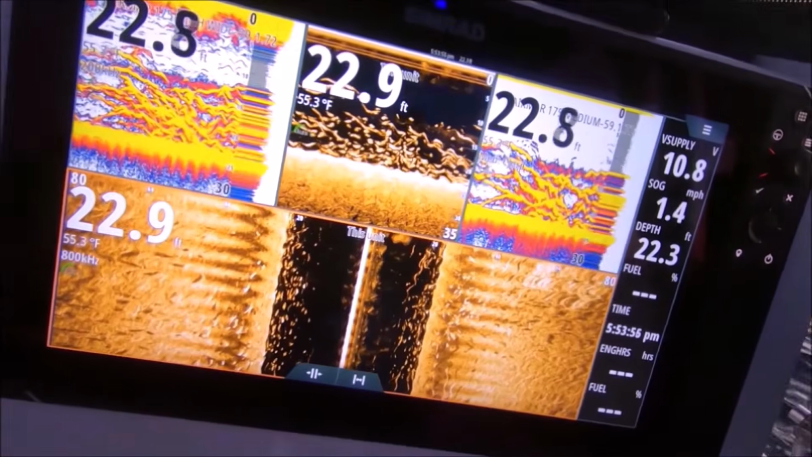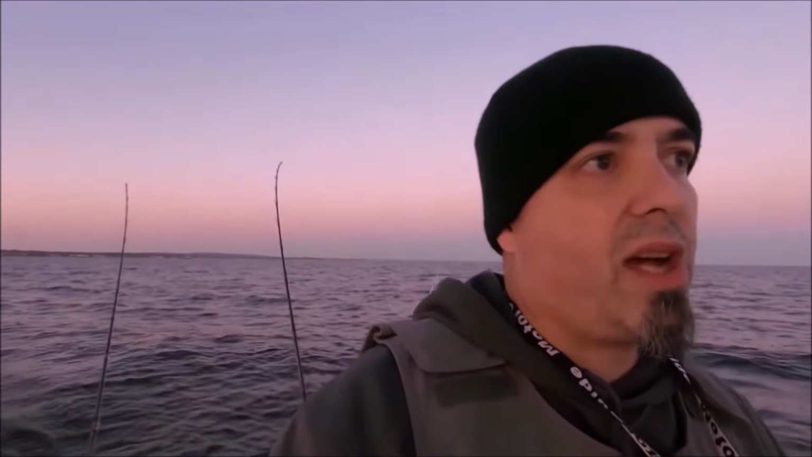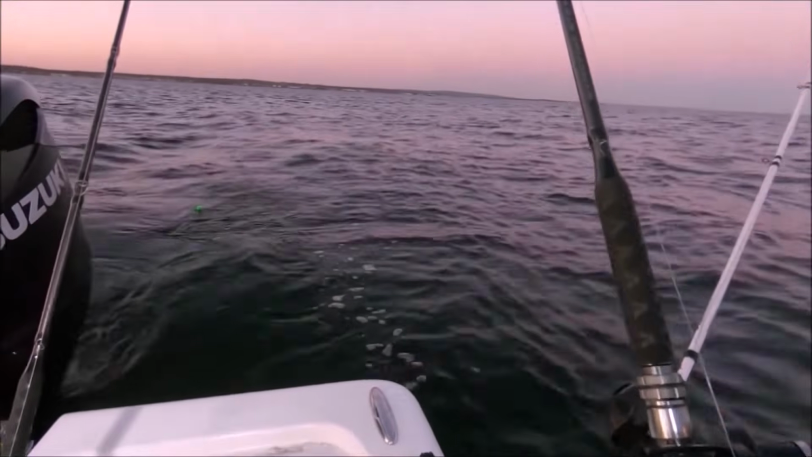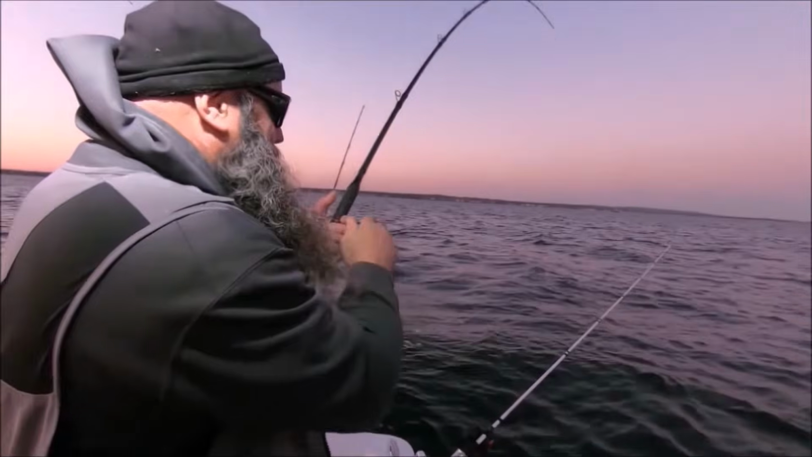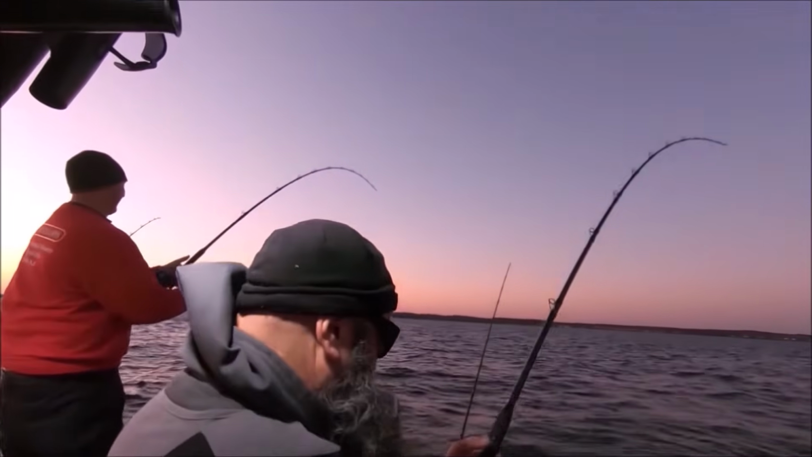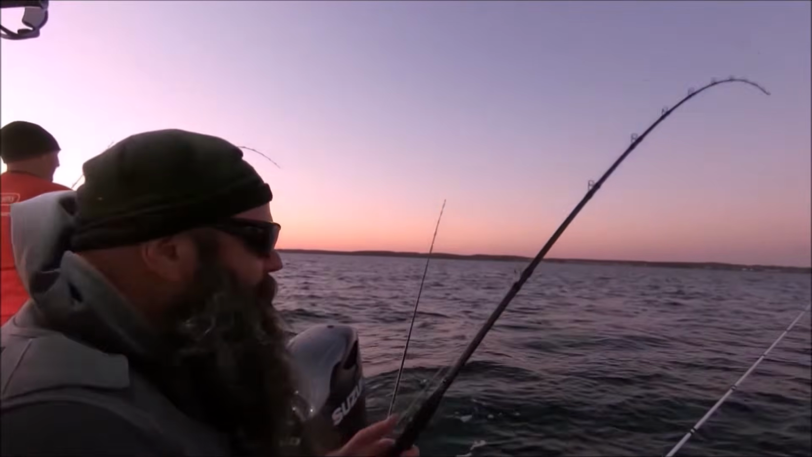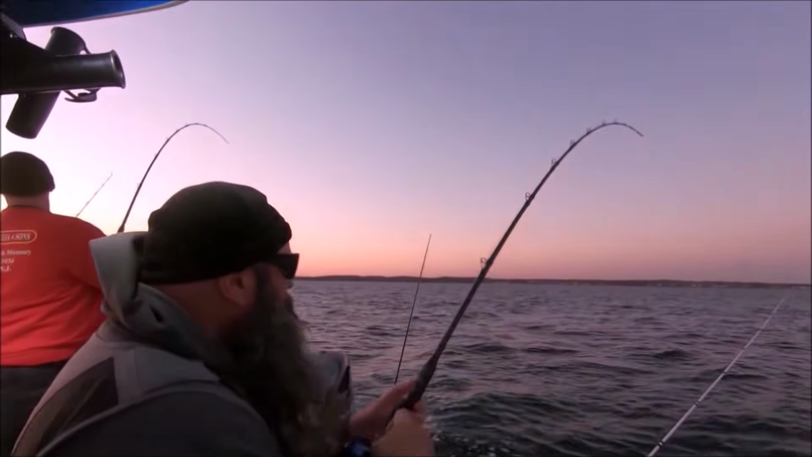Boys, this is nuts. This is absolute nuts. We got split shots on some, no weight on others. There's a screamer. Tommy, come get it, baby. All right. We got a double. Eight lines out. We just had 2 other ones on. One just came off. Tommy had one on a jig. They were breaking in front of us.